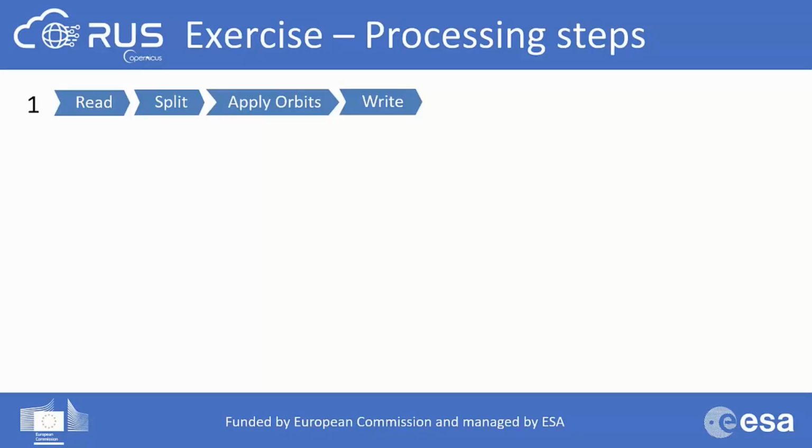When we create this graph, we will use the batch processing option so that all these 4 steps will be applied for both products just in one go. The final product, the write, will contain the information of both the split product and the updated orbits. And why we create graphs is because we want to save some storage space, and this way only the last product is physically saved.